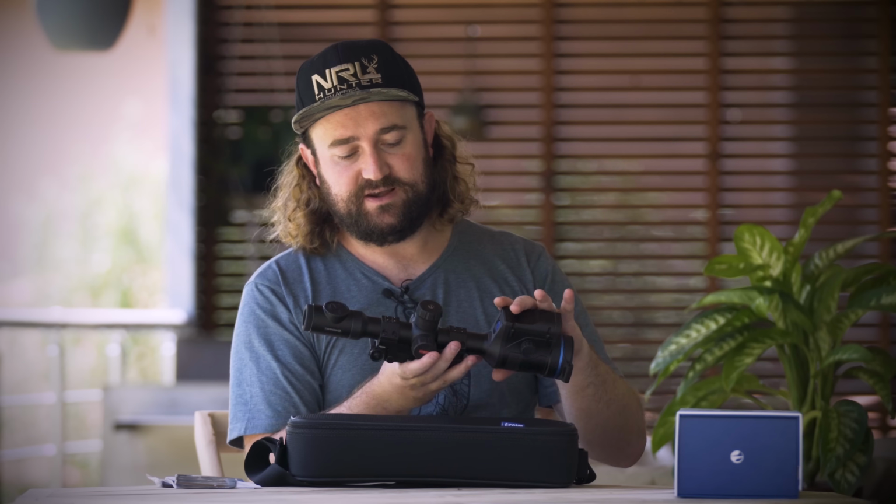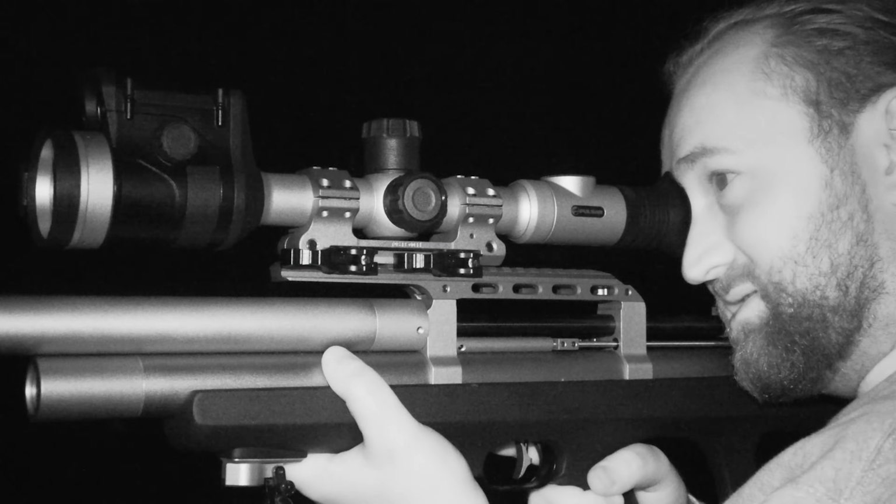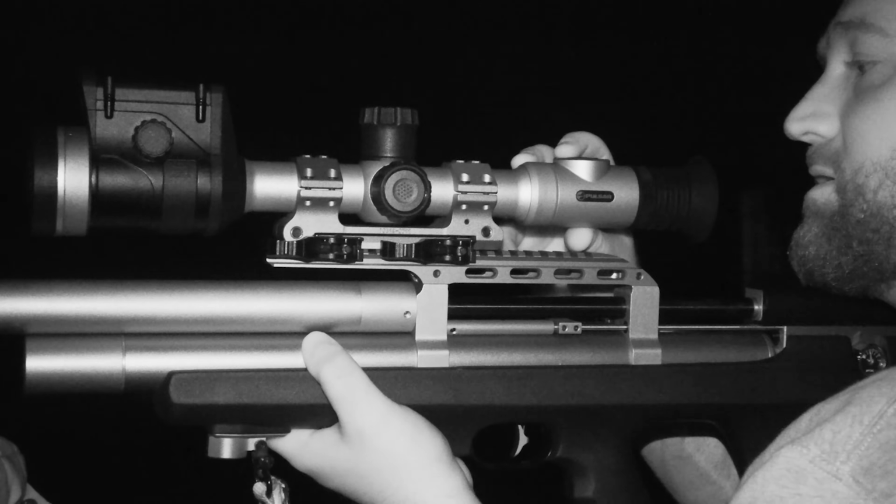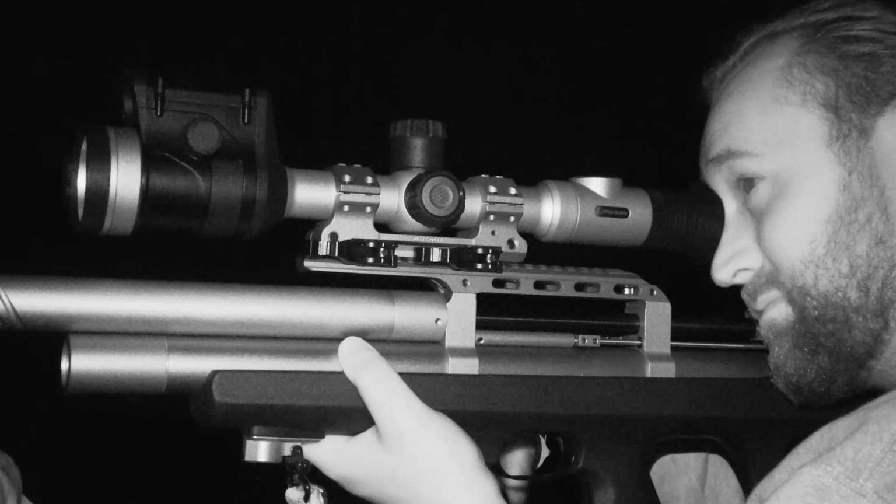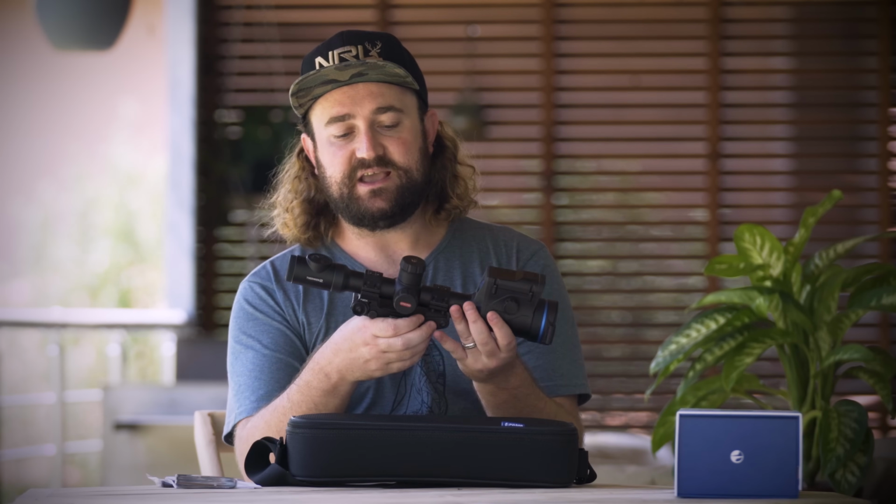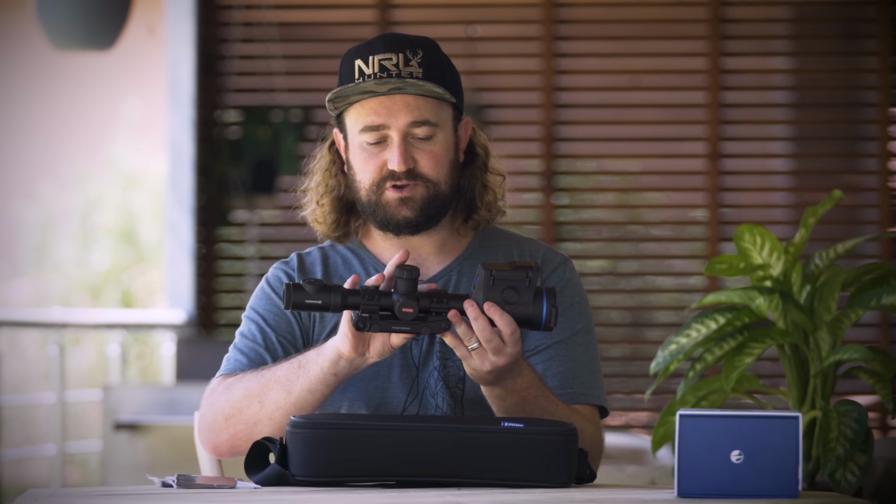The first reason, I believe, is that people who are used to a more traditional scope will know in the dark how to access certain parts of the scope. So if you're used to reaching for your parallax wheel, you'll know how to get to this knob. If you're used to reaching for elevation turret, you know how to get here. If you're used to reaching for an illumination unit, you know how to reach these buttons, and you can do it without fiddling around.